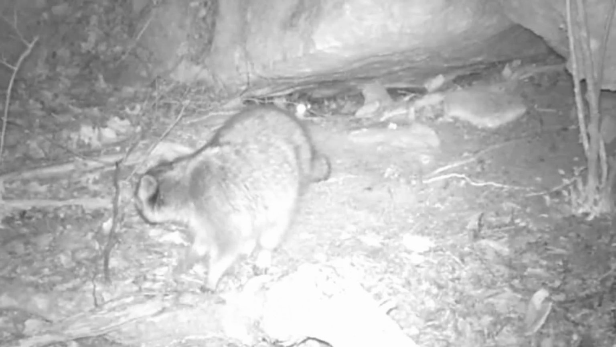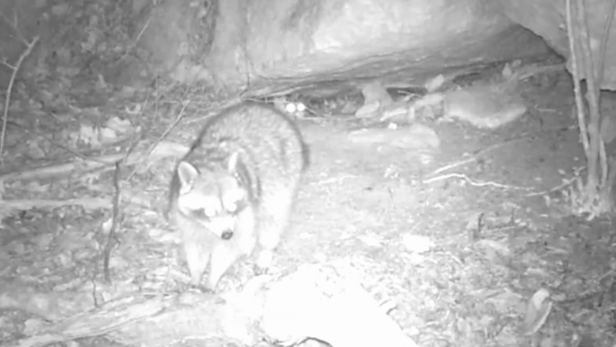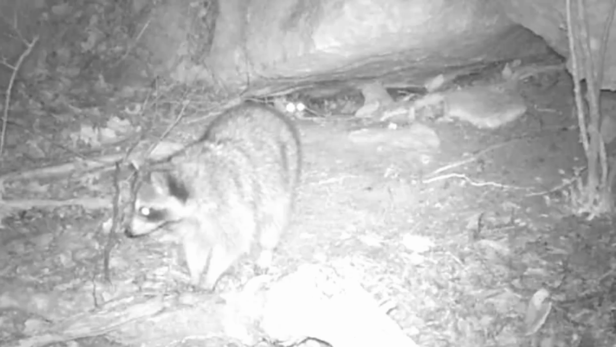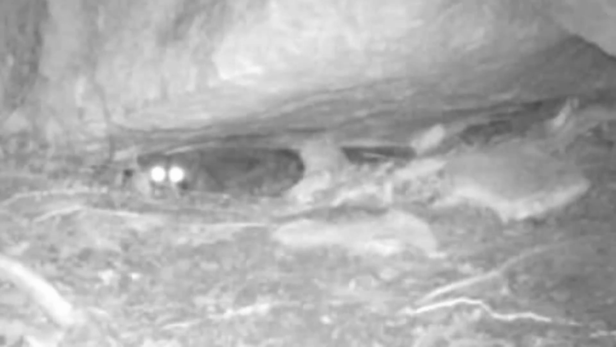And it looked like a possum's watching that coon under that rock. Sure does. And on a wet night, the old possum moving around. Now this next picture, I just can't believe. Look at this. There's a coon plumb up under that rock. I don't know what he thinks he's doing.